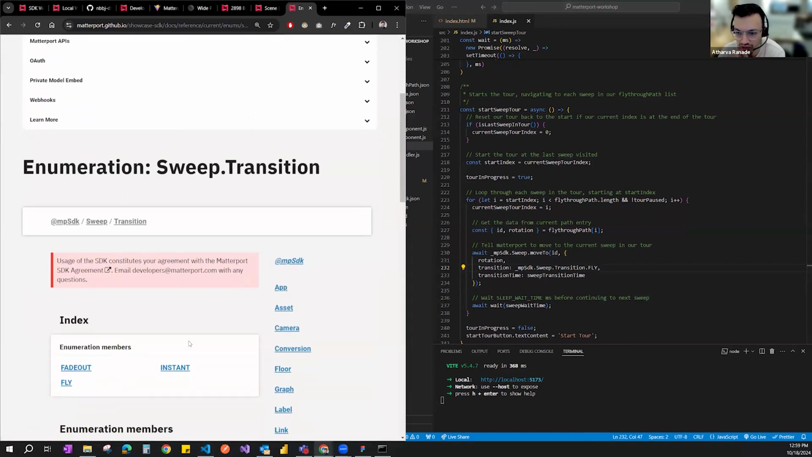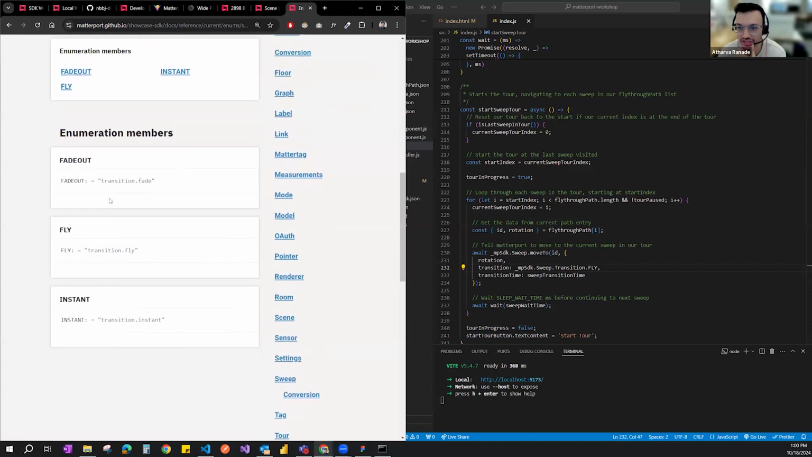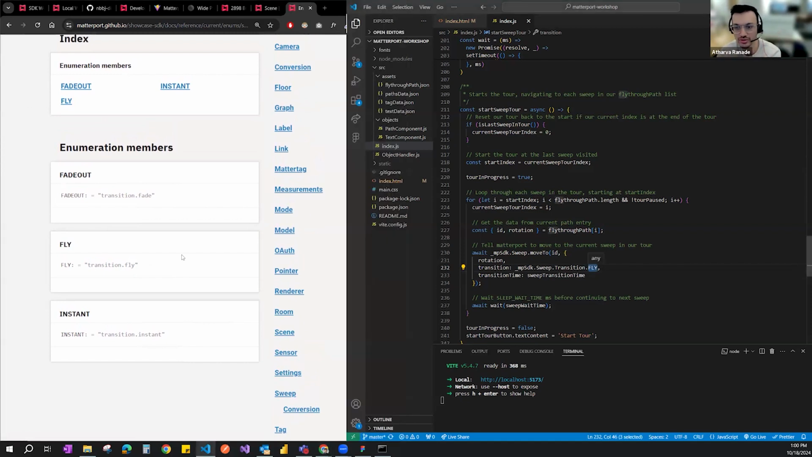When I click on sweep.transition, so now I'm 3 levels deep in the reference documentation, it gives me a few ways of how I want to move from one to the next, and then it gives me an explanation for each. So we're saying transition.fade. Are we fading from one or fly? If we do fade, it's going to just fade in and out, in and out, in and out. As opposed to if we do fly, then we can just fly from one sweep to the next. So we will be using fly to create that smooth transition from one sweep to the next.